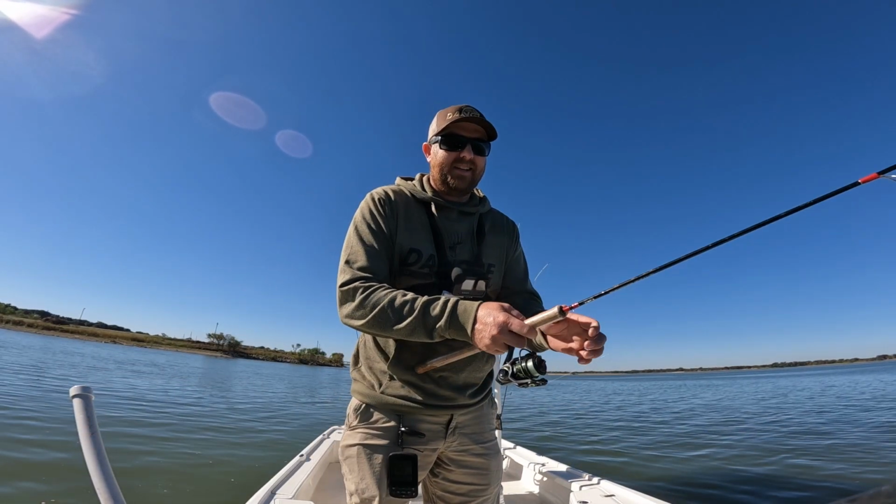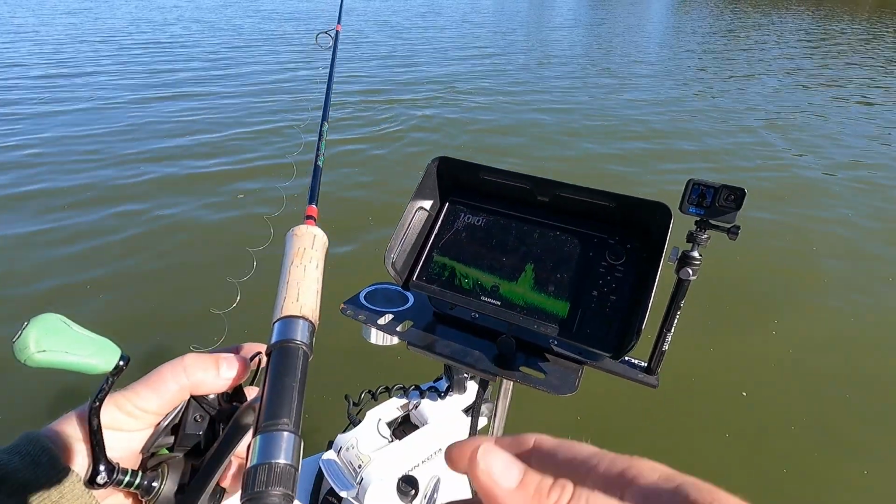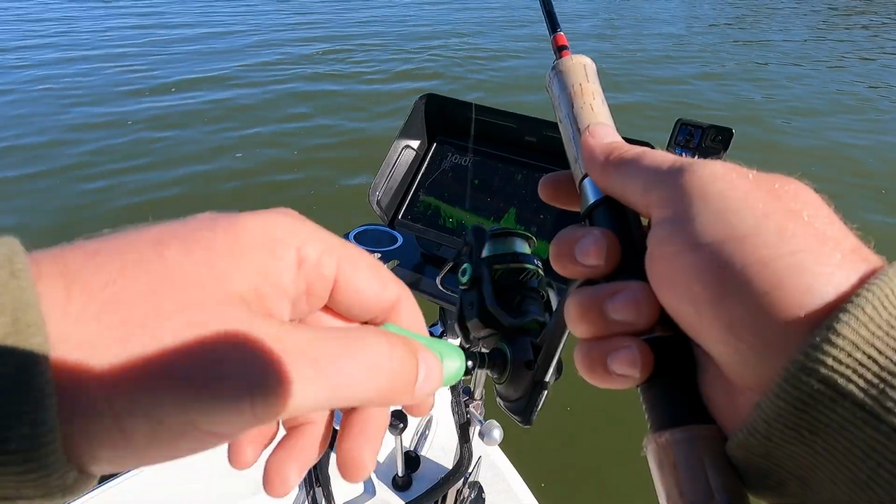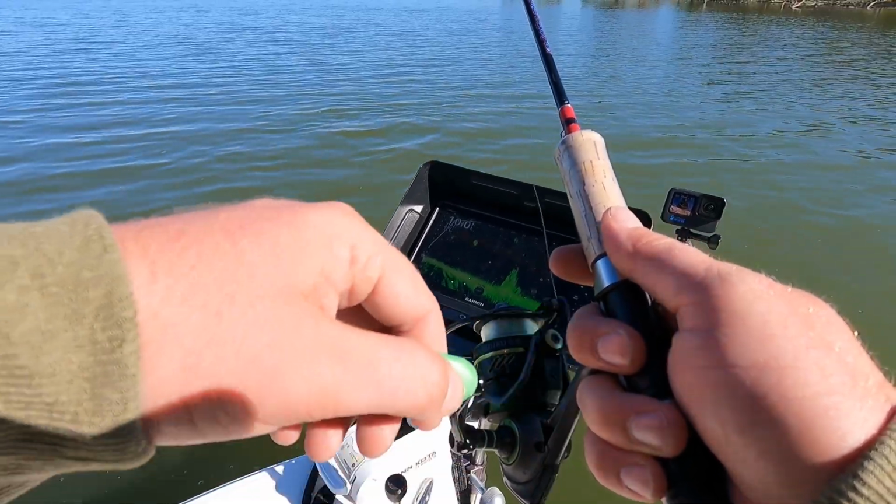Throw down on that thing. Drag your jig through it, see what they're working with. You might pull a swamp donkey off of it. Don't forget to look around this time of year, especially with your falling water temperatures.